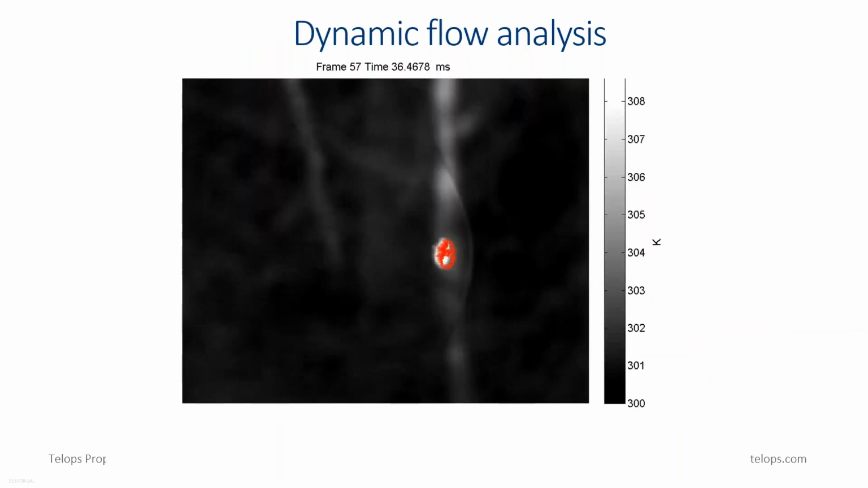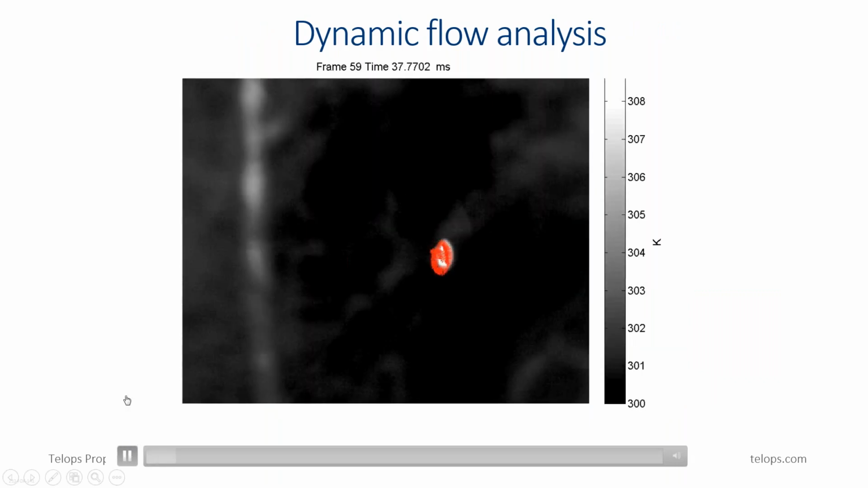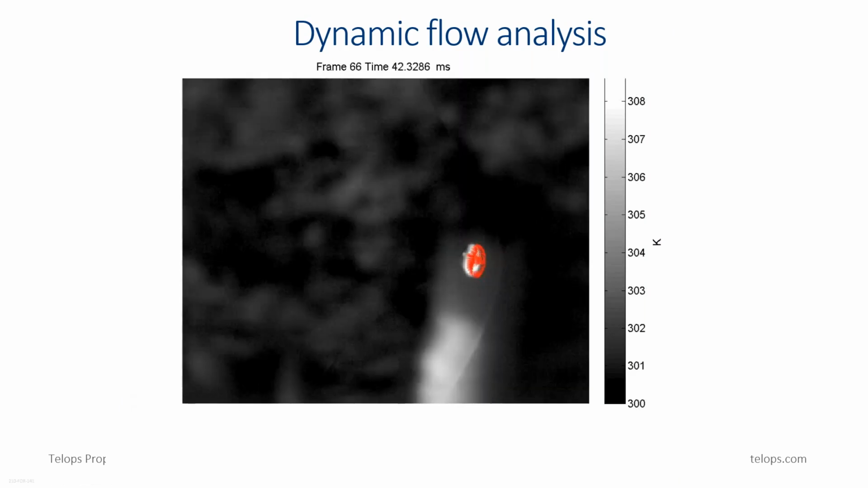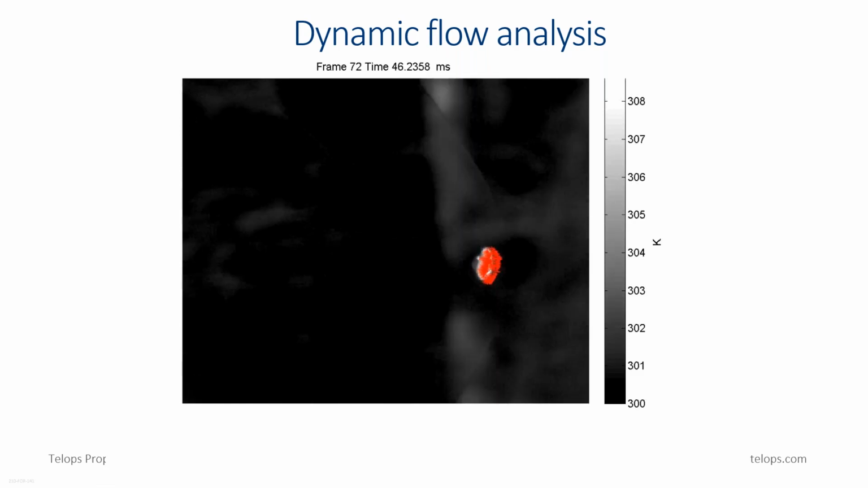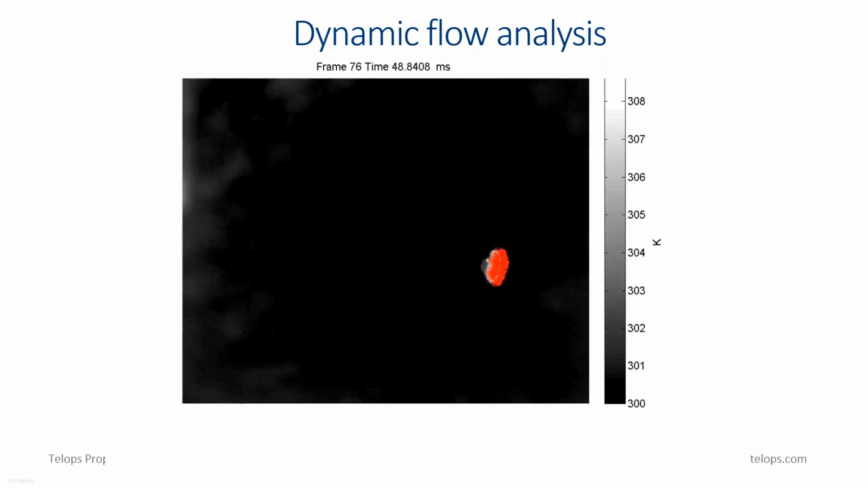And on this last slide, I wanted to show you one example result of that output dynamic flow analysis frame by frame, where you can see the velocity map. The velocities are shown there as red arrow vectors on that graph.